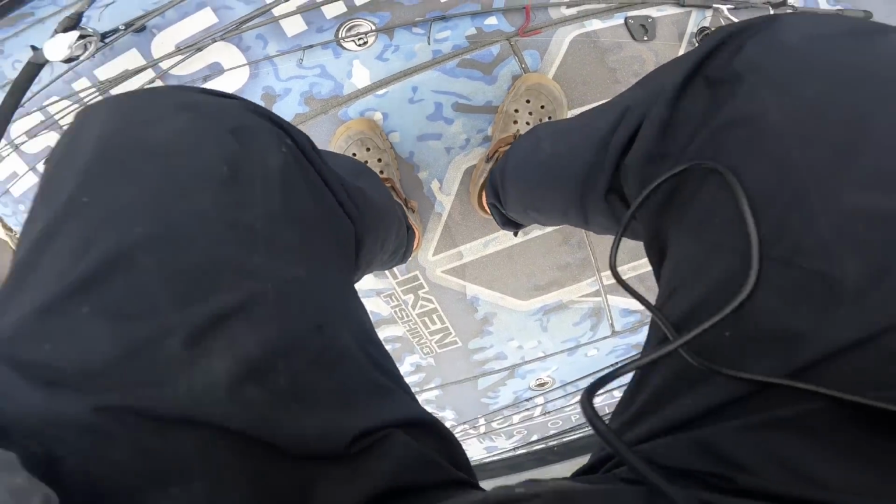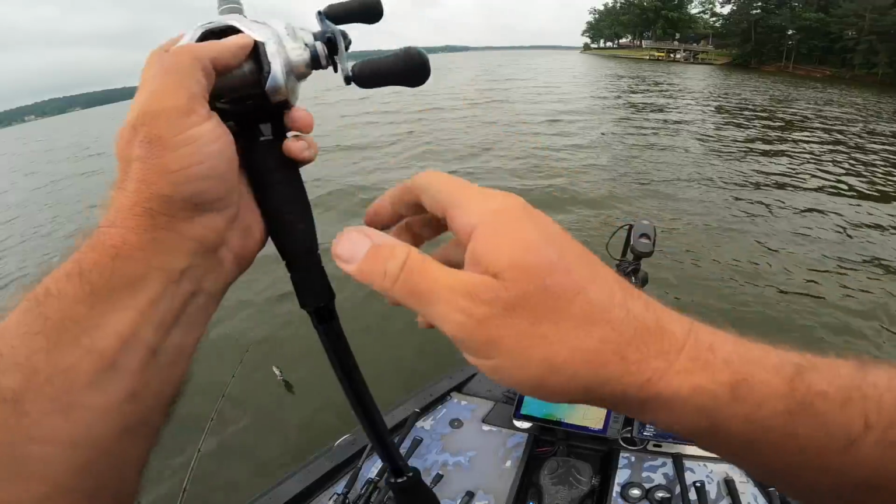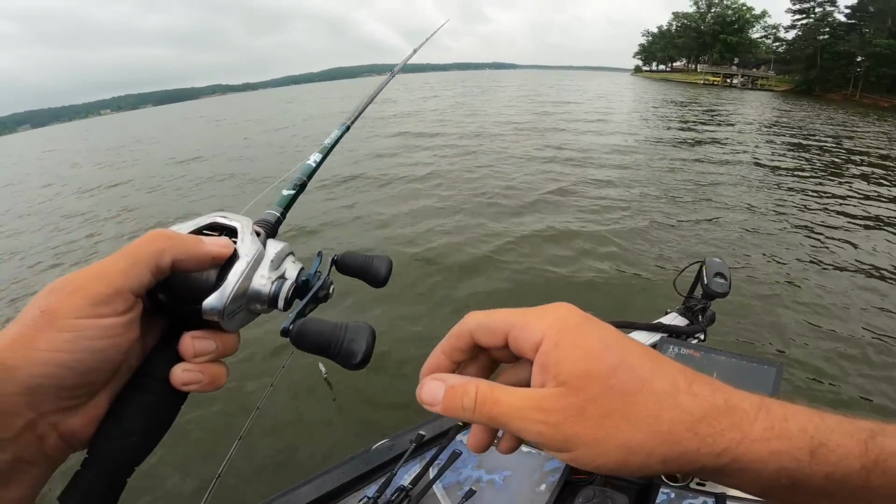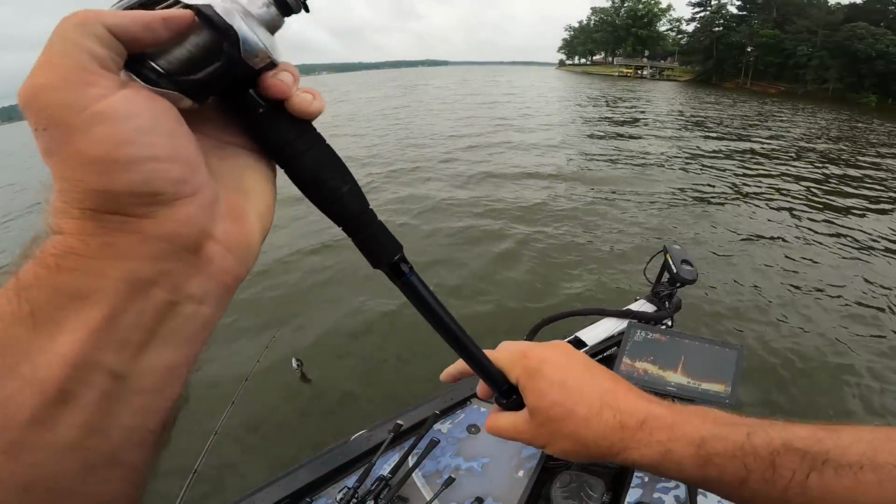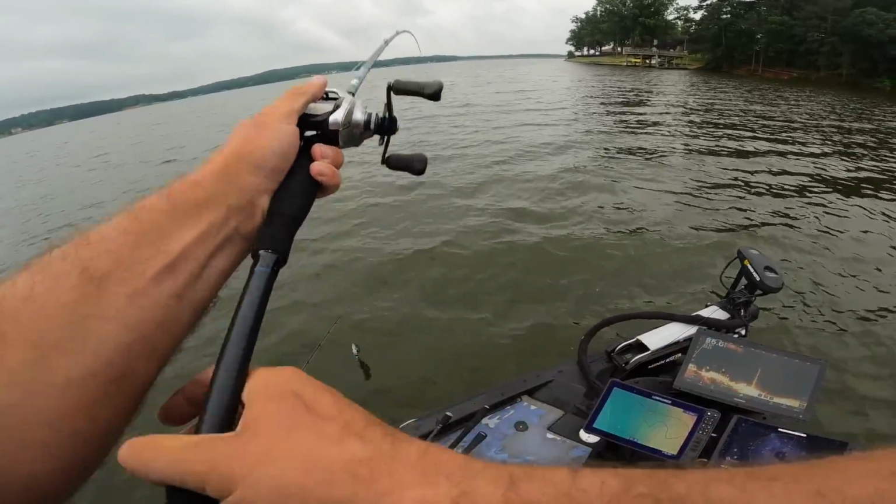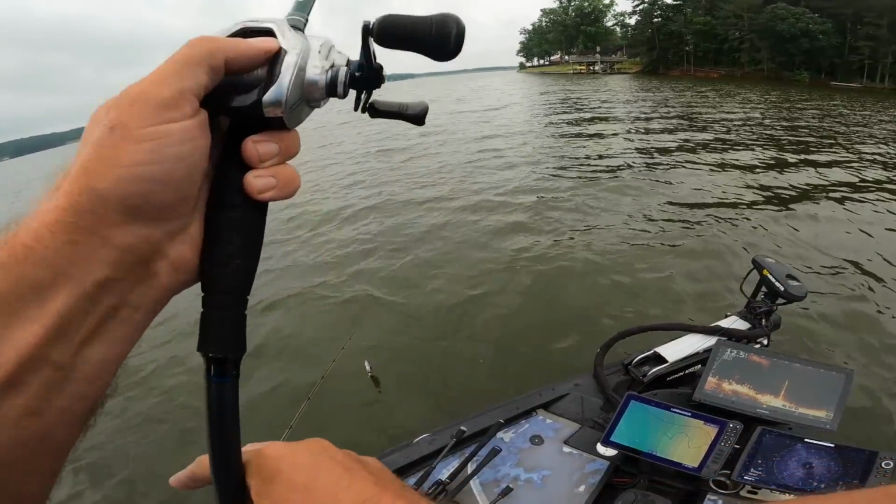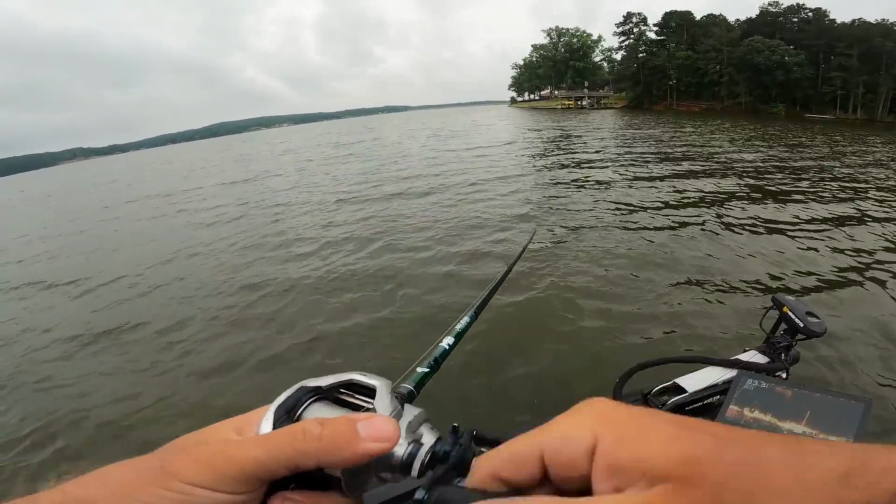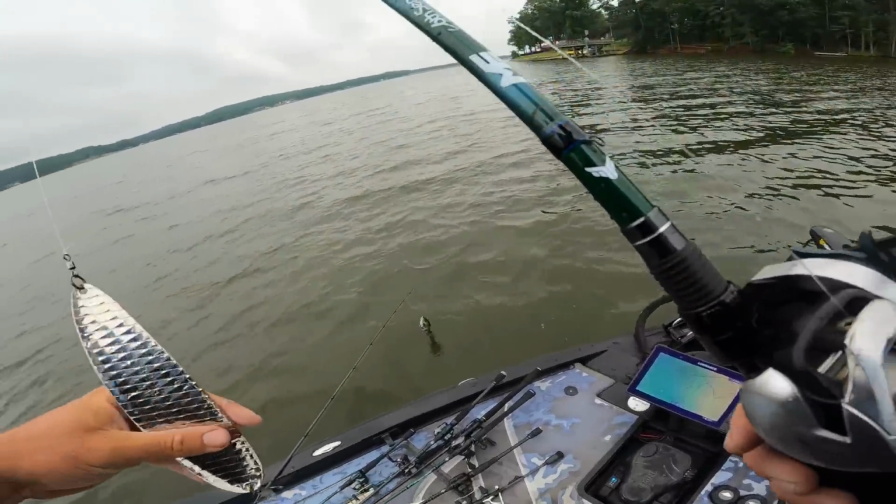My goodness. Let me toss a spoon down there. They're all by the dang boat now, of course. Maybe this will make him think that it fell out of his mouth. Oh, shoot. And they're just gonna look at it. Dang, man. That was a tank. I wish you guys could have seen how big that one was.